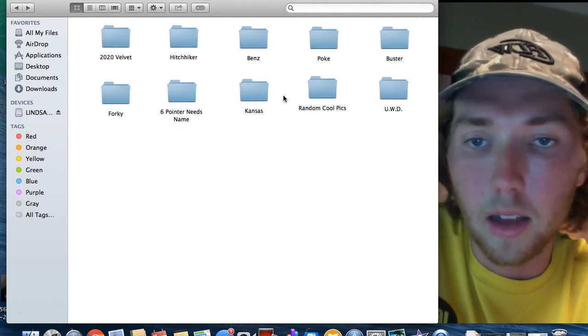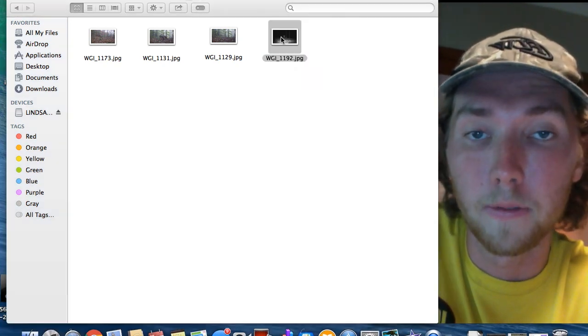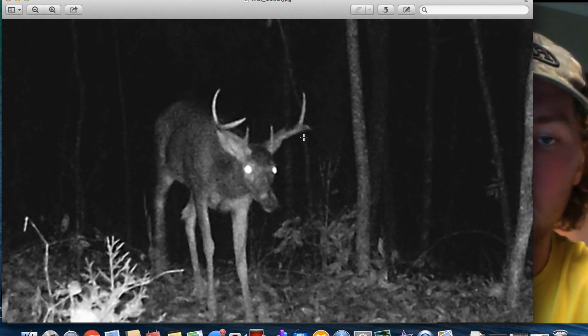All right. This is a neat deer. I like 6-pointers, and I think that this could end up being a big 6-pointer if he survived. I think he did, because we ended up seeing him late into December. So just a real basic, nothing special 6-pointer, but it's not like a little basket rack 6.